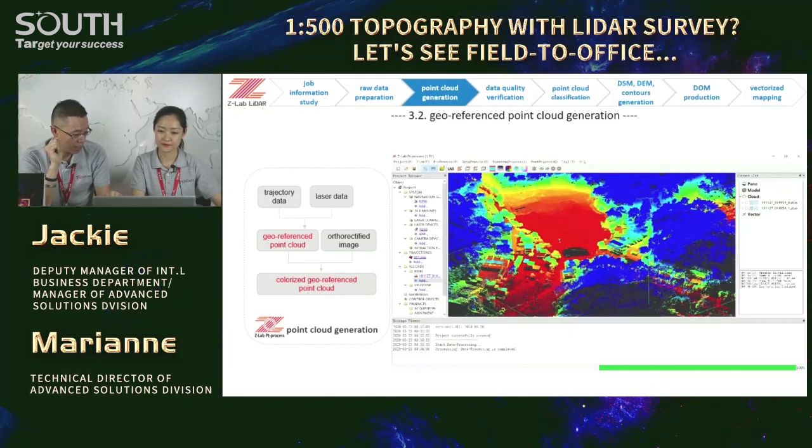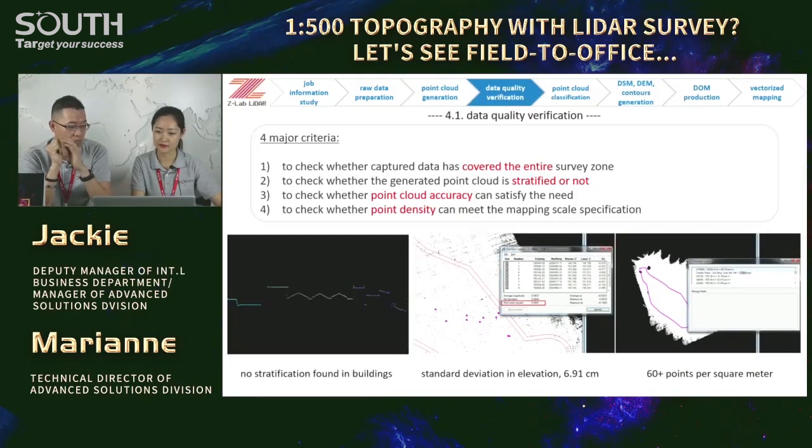After that, we have to verify the data quality. And there are 4 major criteria listed here. 1, 2, 3, 4, right? Like drone mapping, we have to see whether the captured data has covered the entire mission zone or not. And then in the section display on the left, no stratified point cloud.